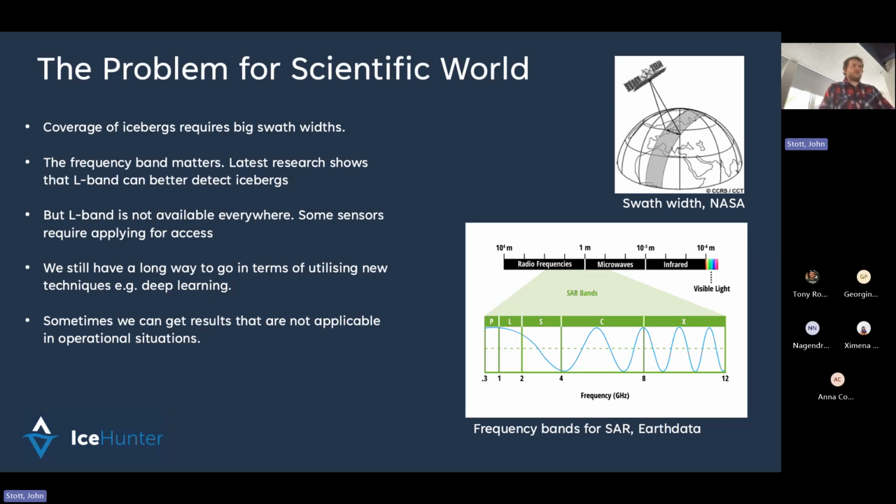And so what you can do with that then is you can download that data and use it for that purpose. So the latest research has actually shown, there was a paper released this year, I think, that L-band is one of the better frequencies to detect icebergs. And that also corresponds with the work that I've been doing at PhD as well. We found that L-band was very good for detecting icebergs, especially in the Arctic. But unfortunately, L-band's not available everywhere yet.